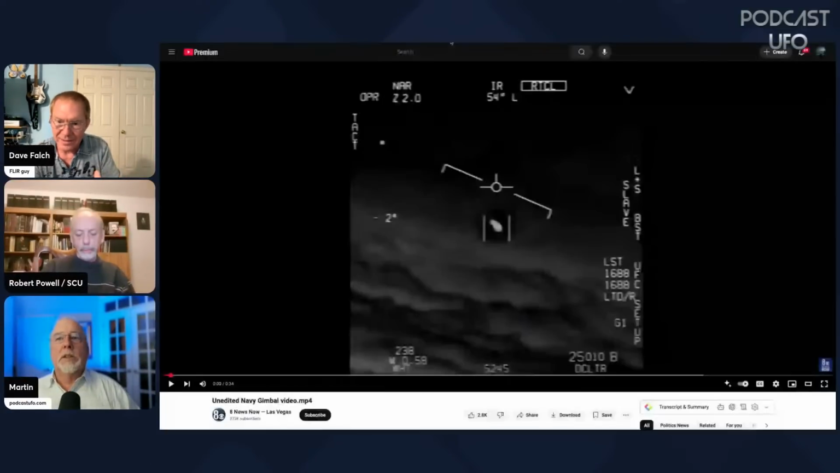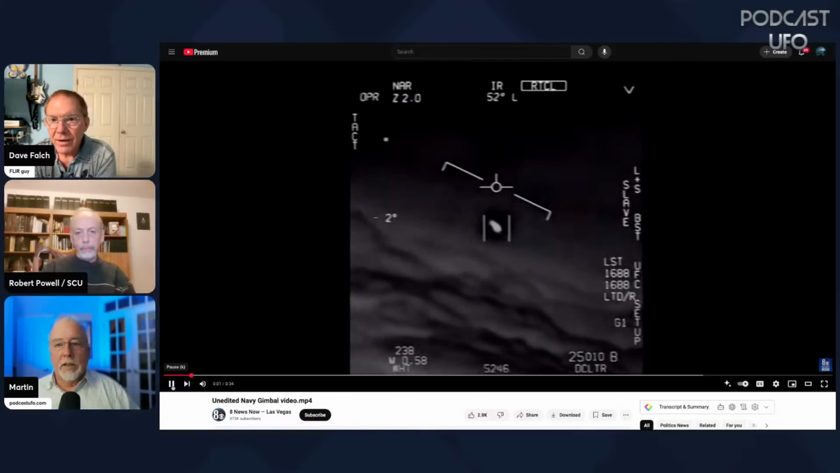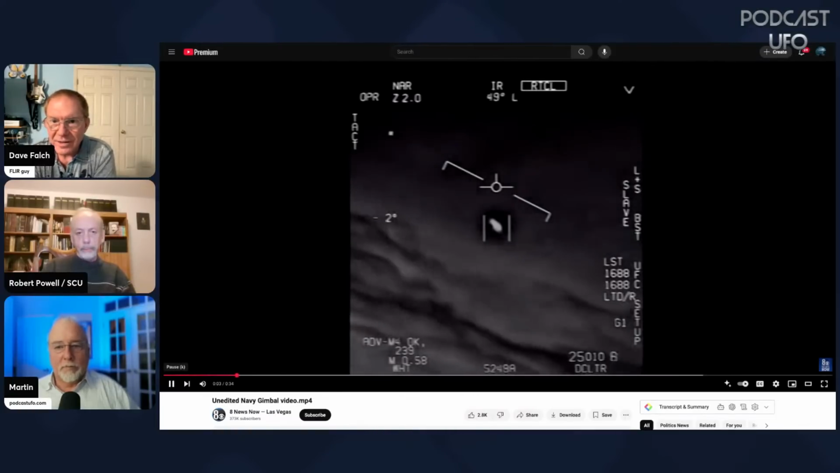germanium or silicon or these different types of materials that don't allow light in, so there's no glare as far as a light source. Then he got into semantics of, well, it's still electromagnetic radiation, and you're kind of nitpicking things, and I'm like, that's not what I see, because when you're looking at the gimbal, you're in a narrow field of view, as it shows on the symbology, and that type of glare doesn't exist at that field of view.